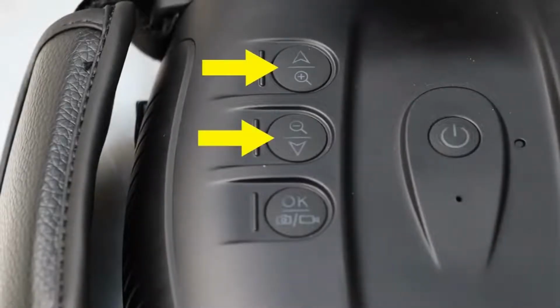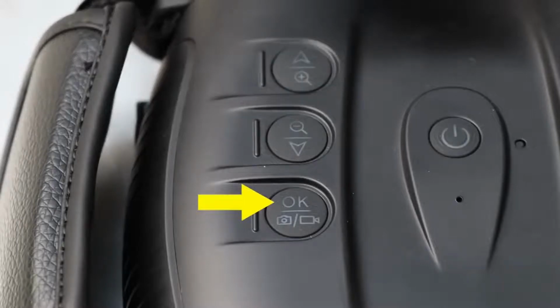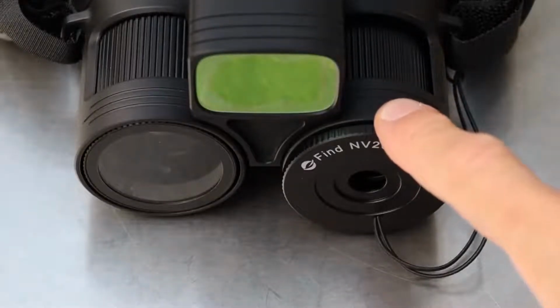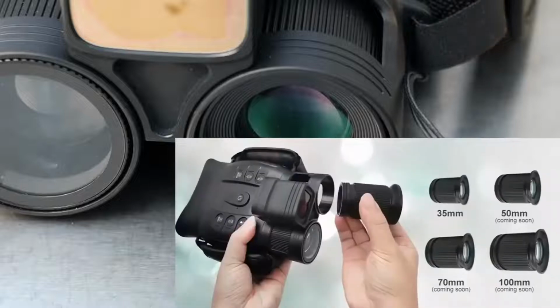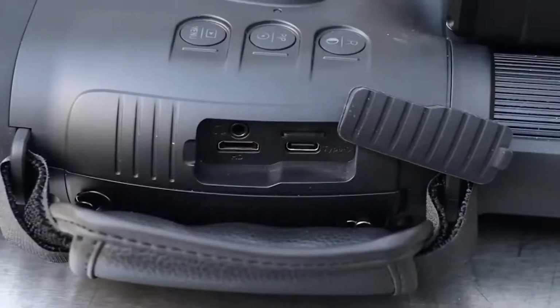Zoom in and zoom out, and also going up and down in the menu. With this one you confirm your selection in the menu, or you take a snapshot, or you start and stop video recording. Don't forget to remove the cap on the lens when you start shooting in nighttime mode. Also, these lenses are interchangeable. I can't even tell which one I got, but you can go to the OneLeaf website and choose the right one for you.